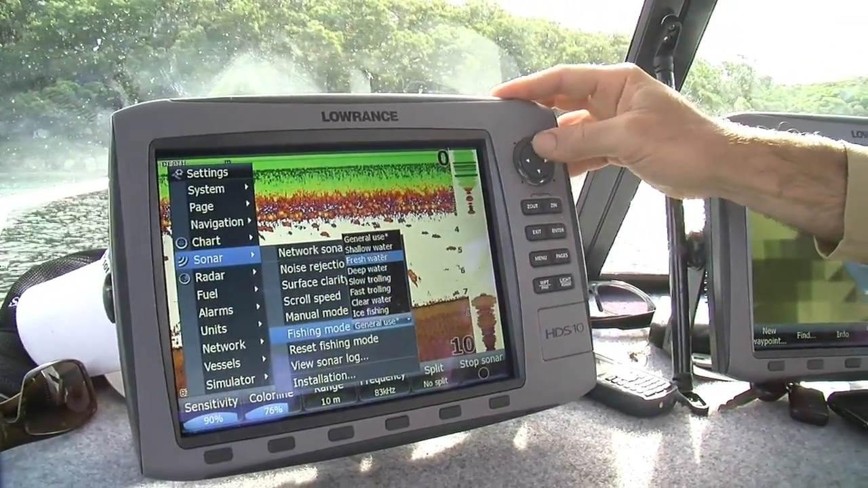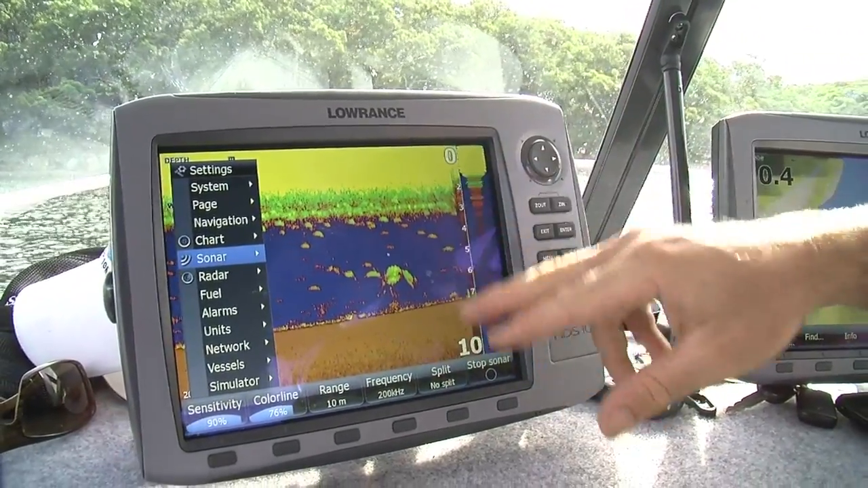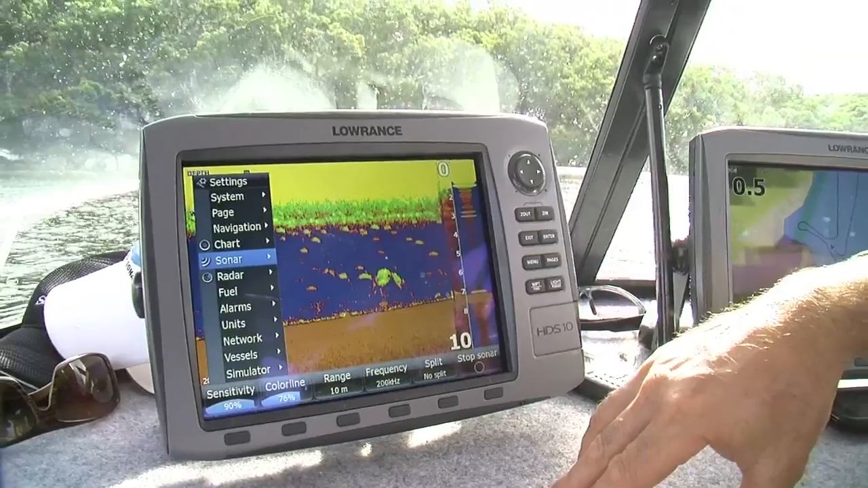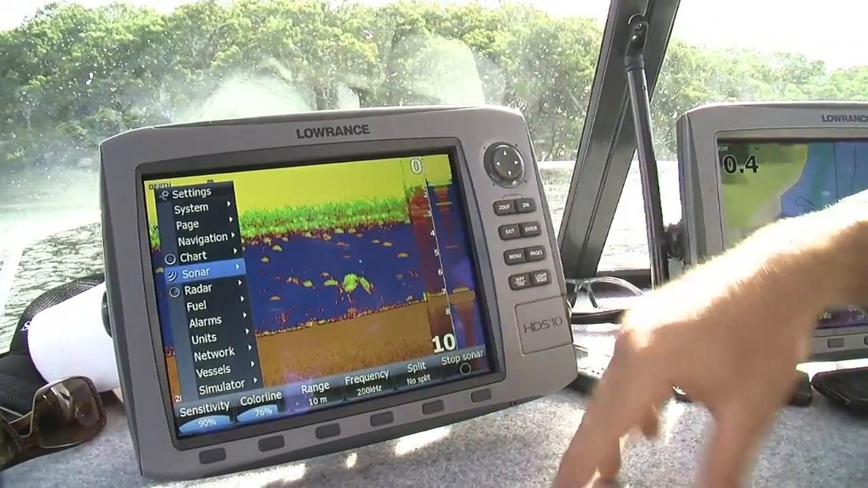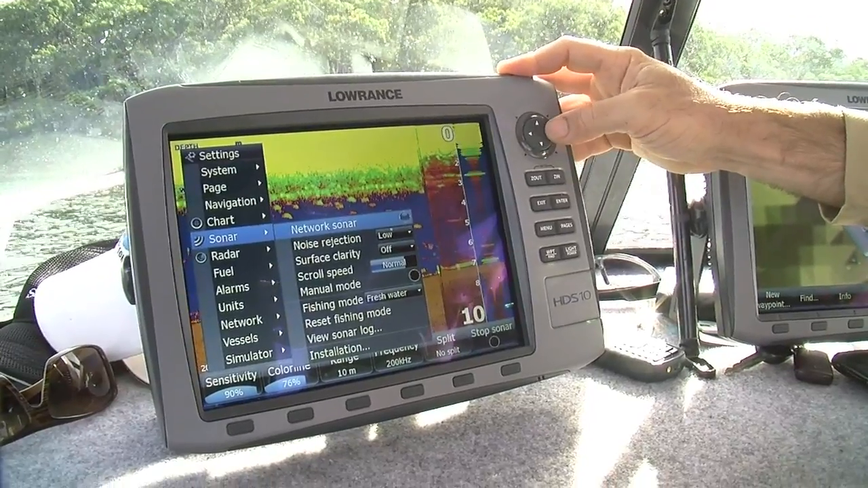So if we go to the freshwater one here now, push enter, and then we bail out, it actually changes the colour palette, as you can see there now, and gives you a different look at bait and other bits and pieces. So there's a great myriad of bits and pieces there.